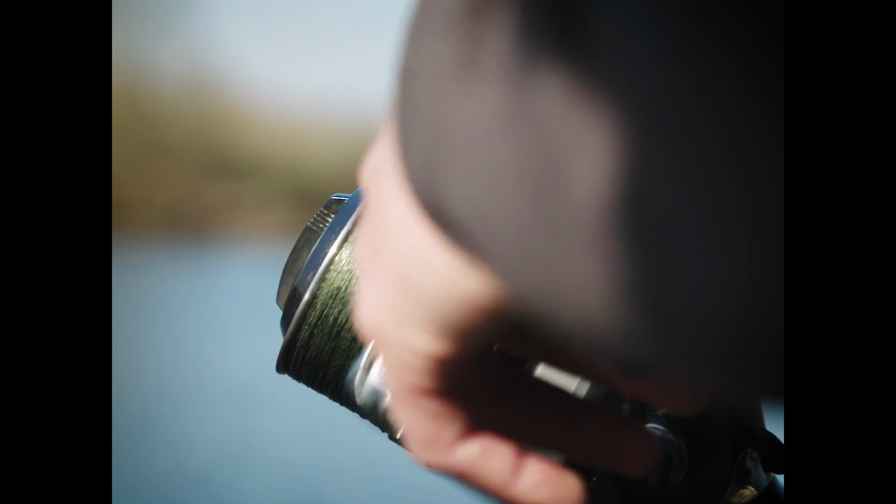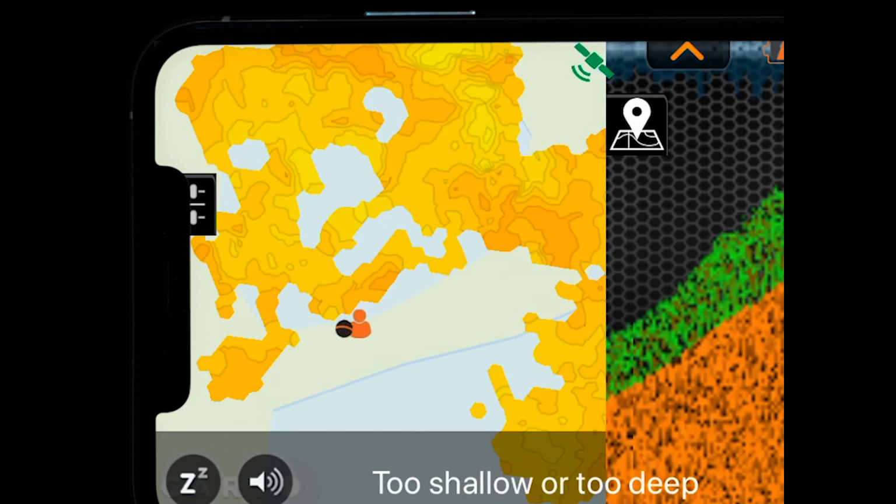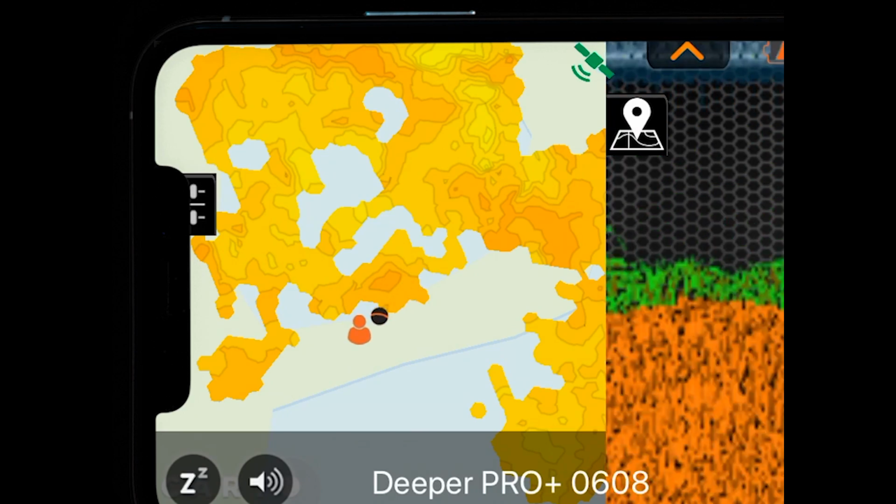As you can see, I'm not reeling in too fast. Just nice and slow. I'm mapping out just left and right of it every time.